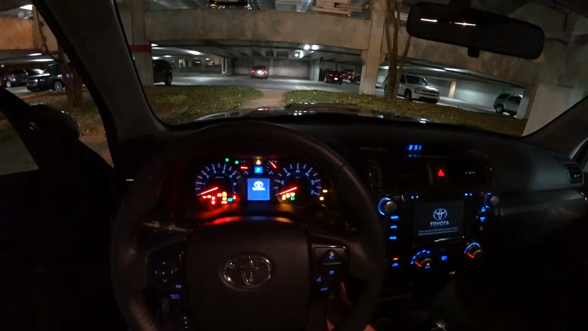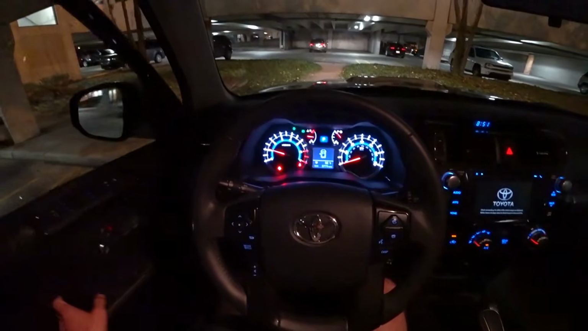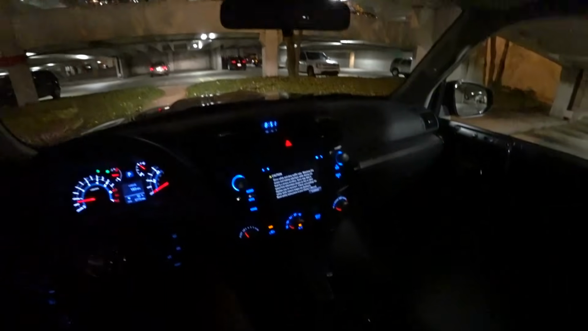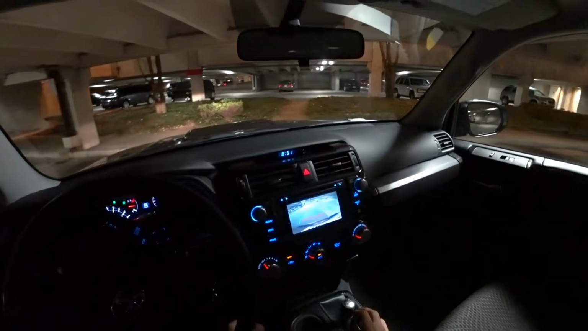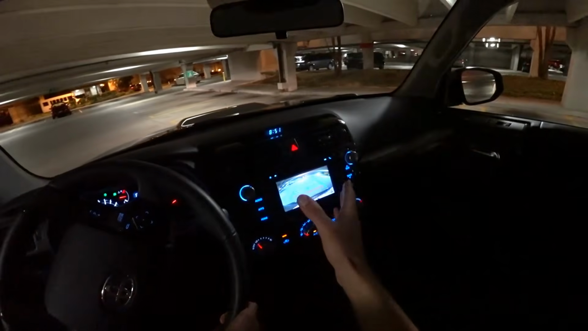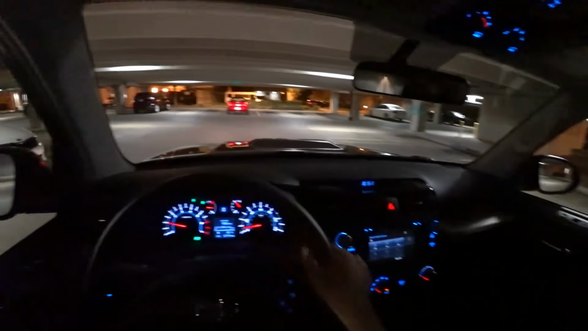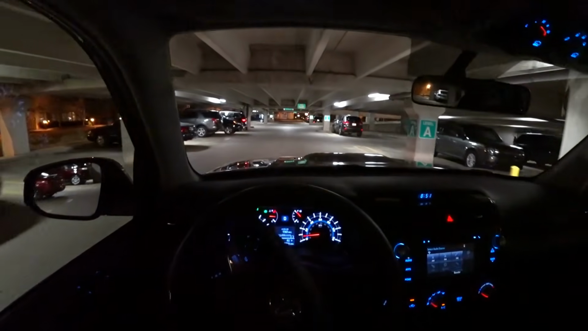Traditional key, appreciate that. Got a little reverse camera in there. Lines don't turn to tell you where you're going, but it's good enough. It gives you the idea. I do like the interior lighting from the dashboard and gauge cluster in this truck. It does look nice.